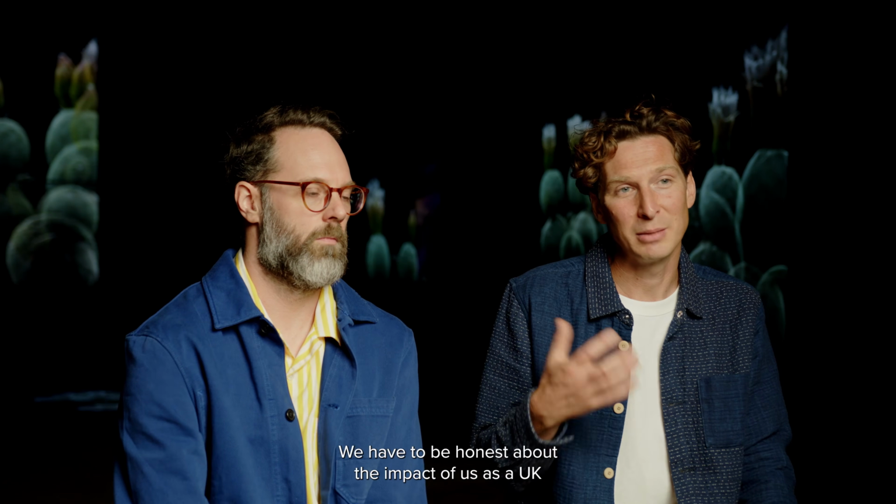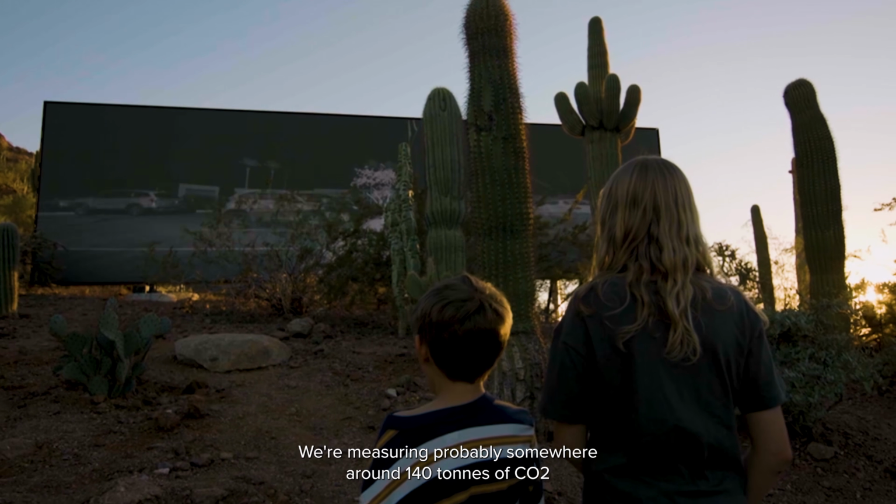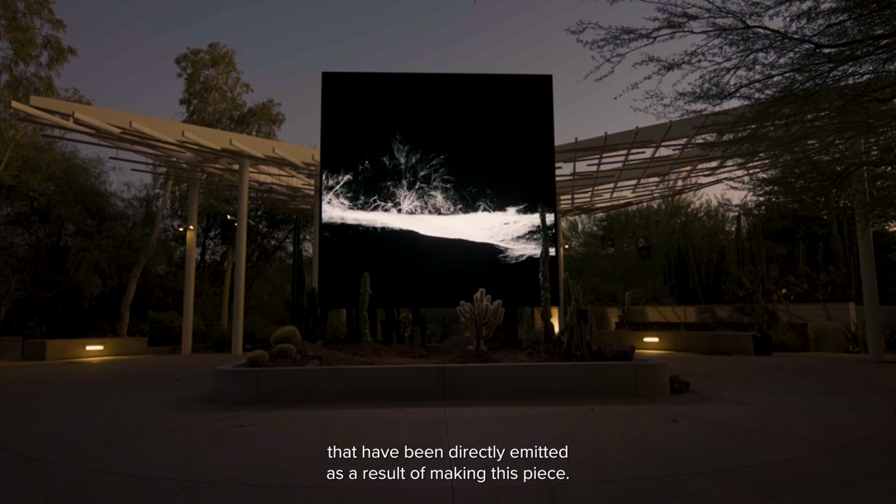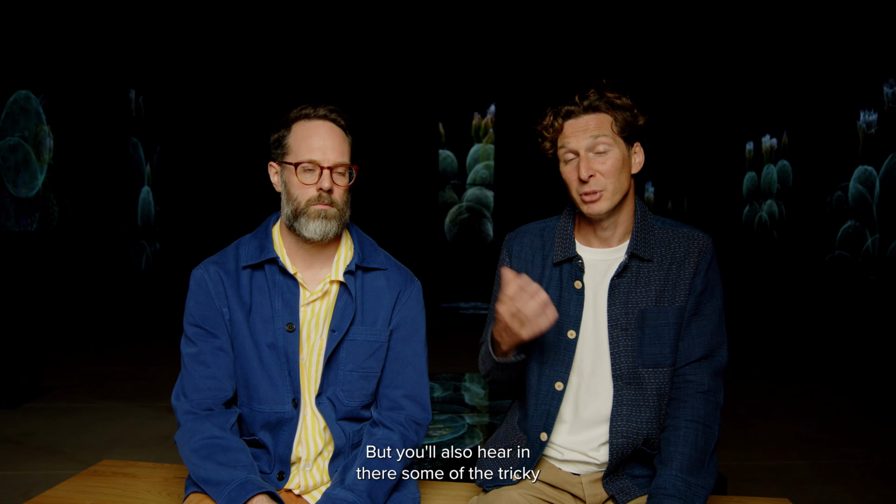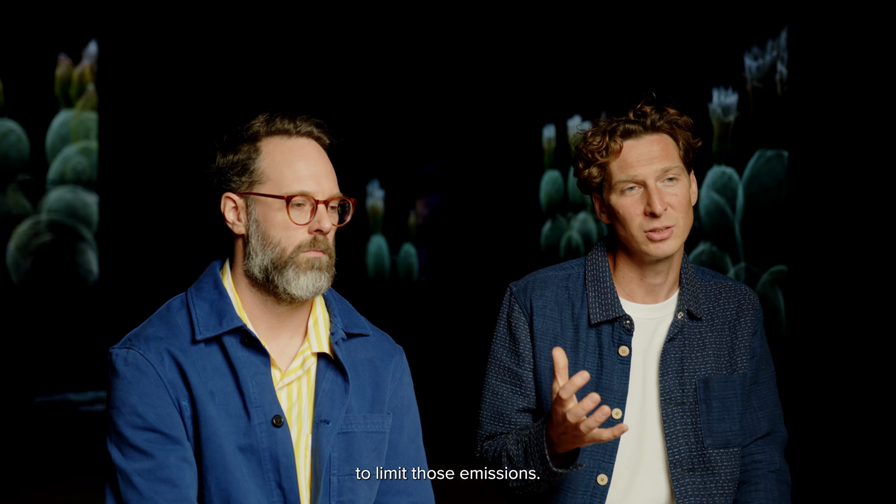We have to be honest about the impact of us as a UK studio coming to this part of the world to make this piece of work. We're measuring probably somewhere around 140 tons of CO2 that have been directly emitted as a result of making this piece. At ScanLAB, sustainable production is crucial to the way that we think about everything that we do. And so what you'll find in the making of space at Desert Pulse is a very clear and honest description of every emission that this project has caused. But you'll also hear in there some of the tricky and some of the easy decisions that we've been able to take to limit those emissions.